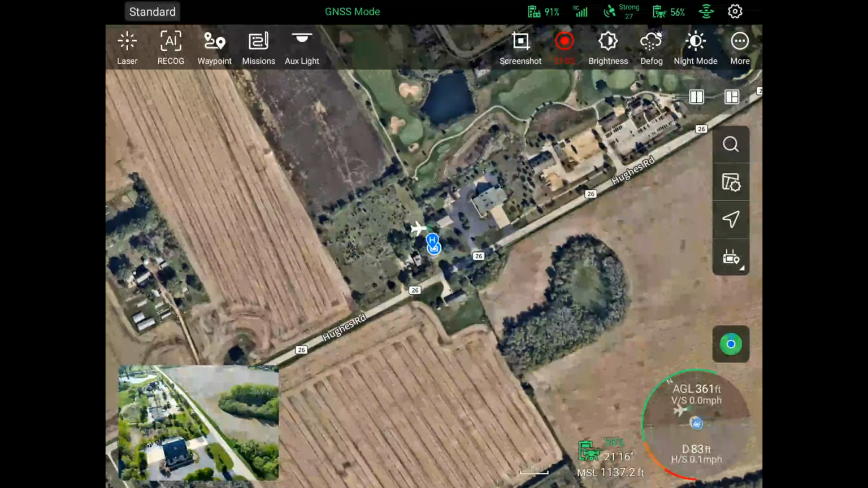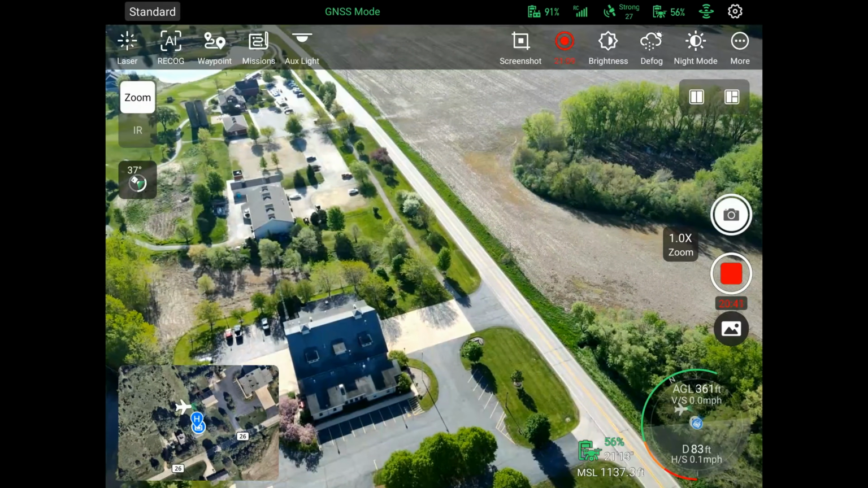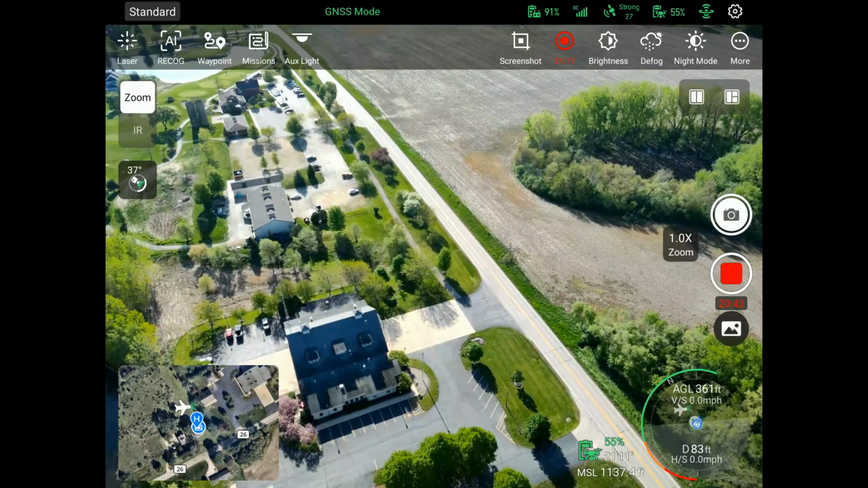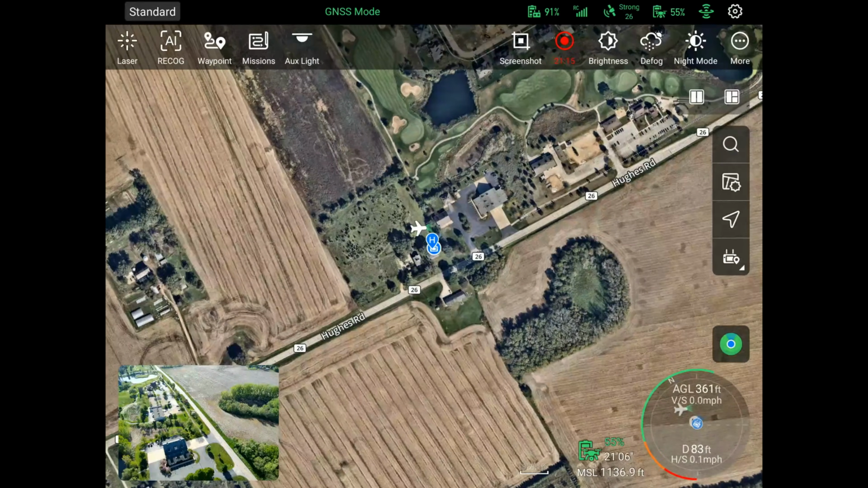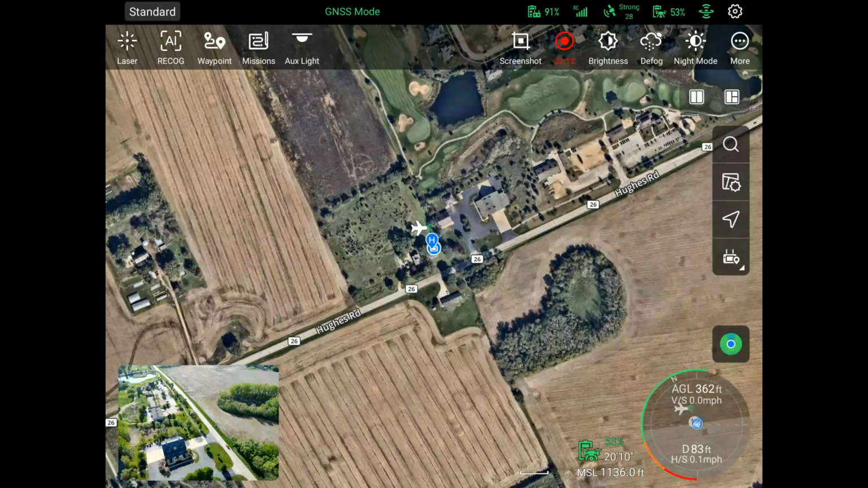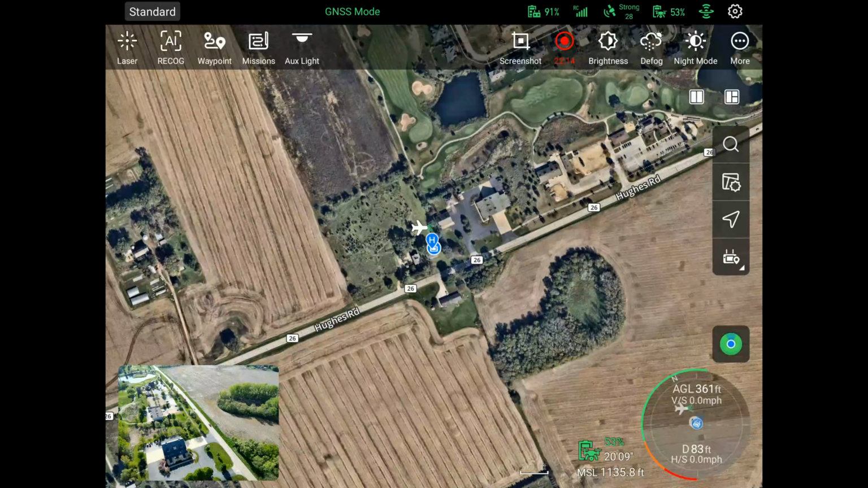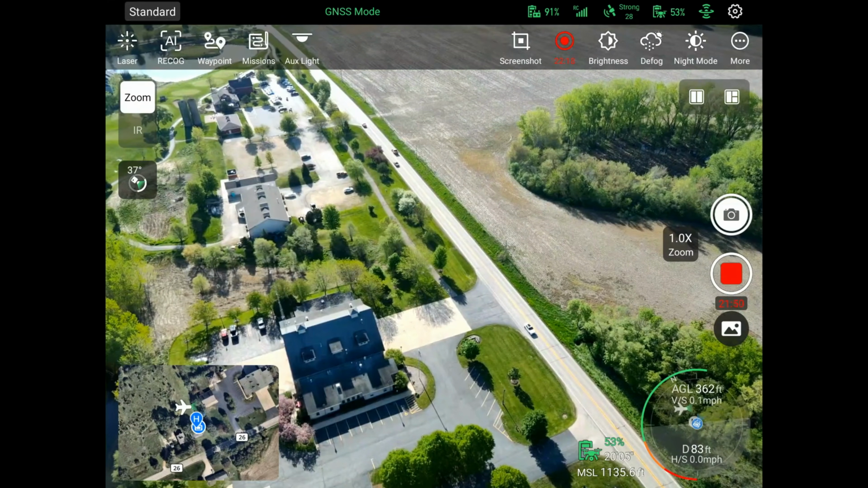Really easy to switch back and forth between images here. So you can see the map is in the bottom left corner. I'm going to click on that. Now we can see exactly where we're at. You can see there's an airplane somewhere near me. It's going to be very high up is my guess. Now, something really cool that they got going on with this in terms of your actual screen is you've got your split screen.